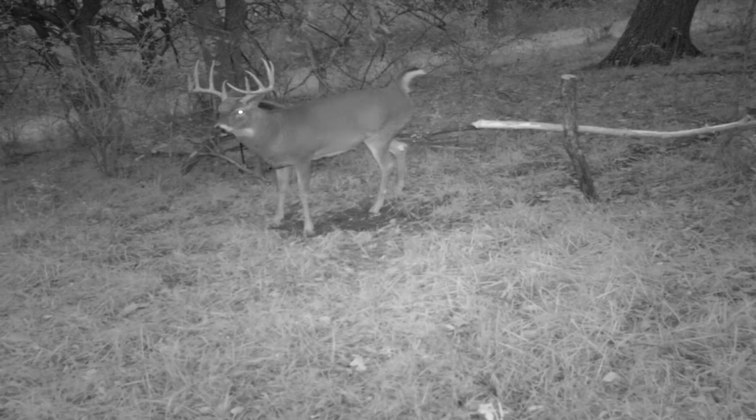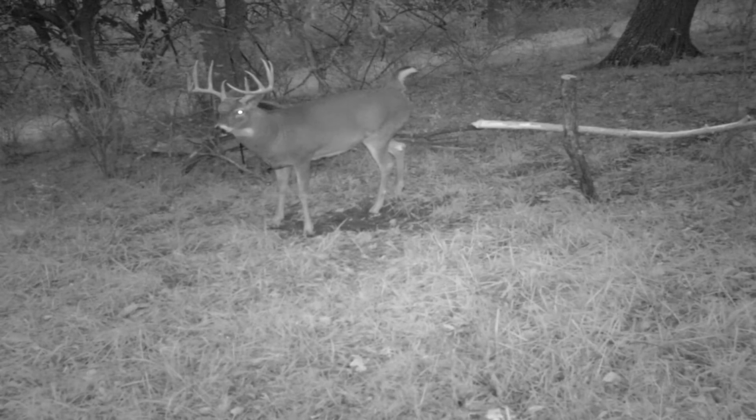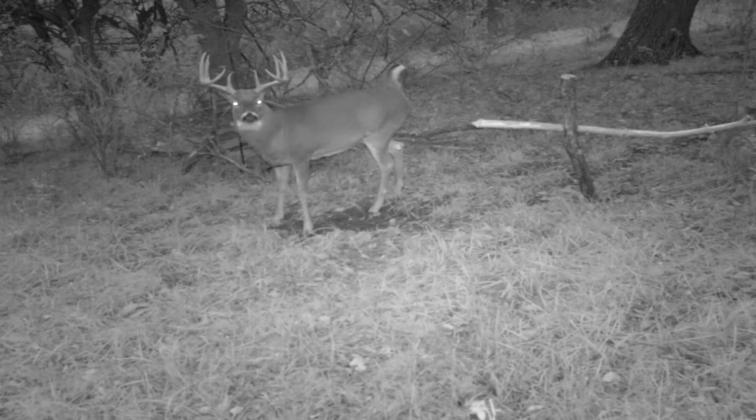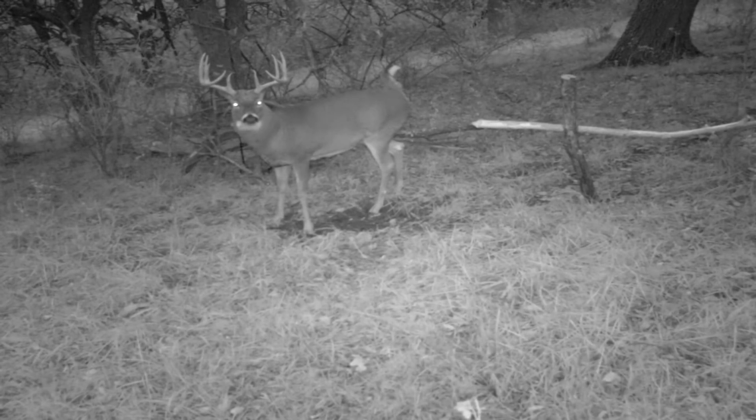And then one that we've got a little history with. He's been an 8-pointer this year. I see he's turned into a 9, but he's a real mature buck. Been there forever, it seems like, but he was on a rub too, so out of 3 cameras that I checked there on that farm, all 3 of them had mature bucks on them, so be interesting to see what has hit this rub or whatever.